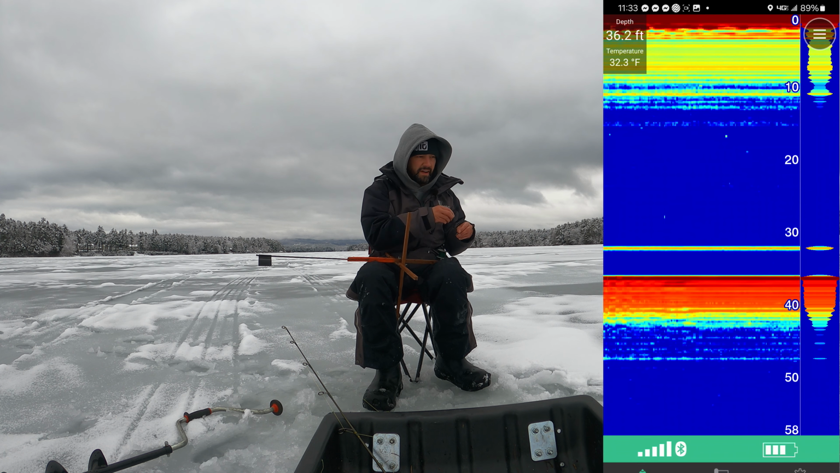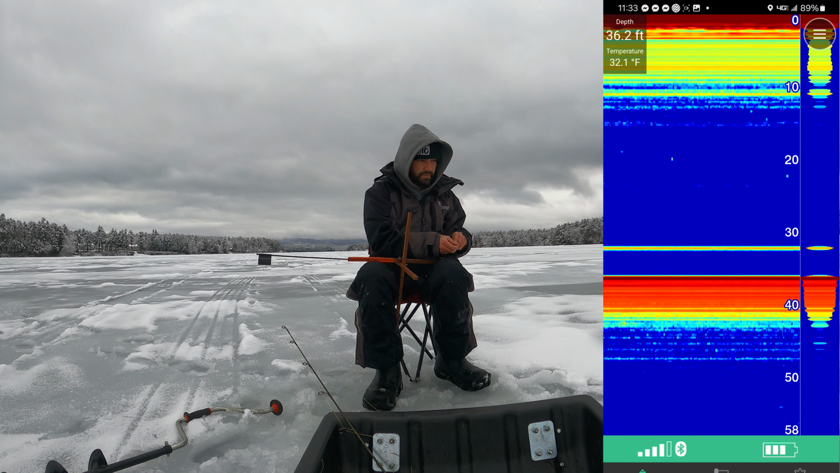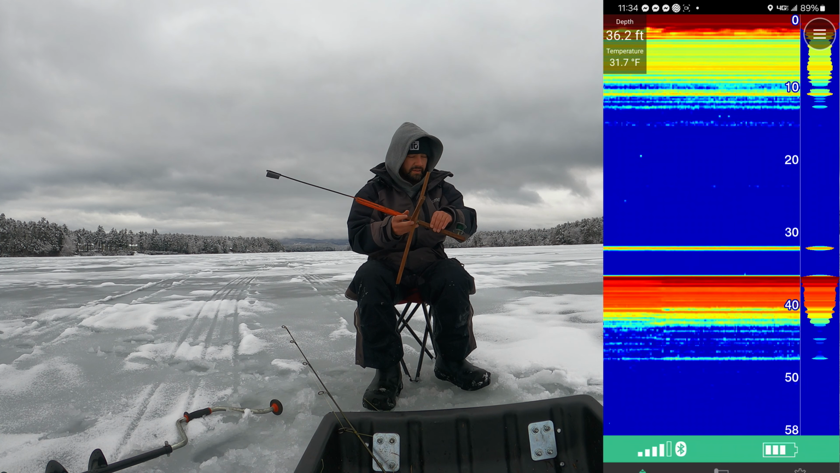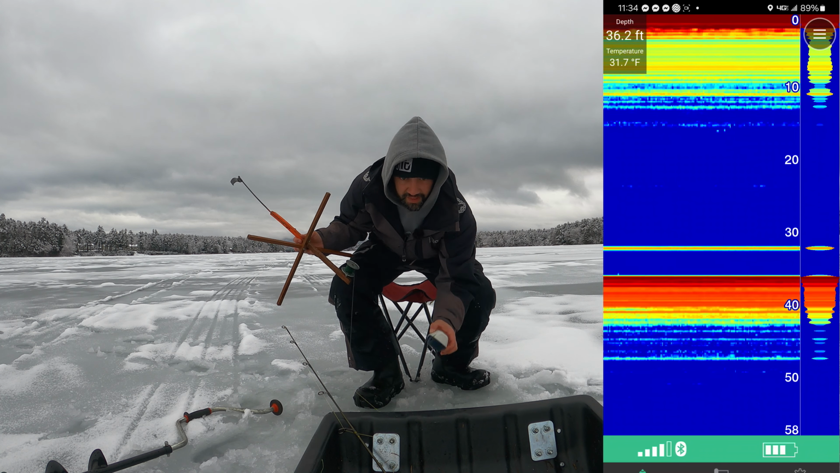And we're about 35 feet right here, which is a pretty good depth for lake trout. And the bait shop didn't have any smelt, so we're just using a little tiny shiner. And we're gonna put him down. And I'm gonna move and bring this with me. Watch this.